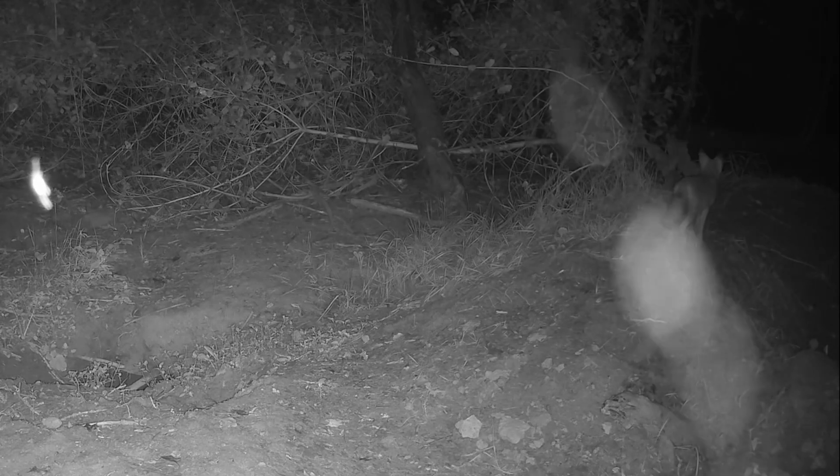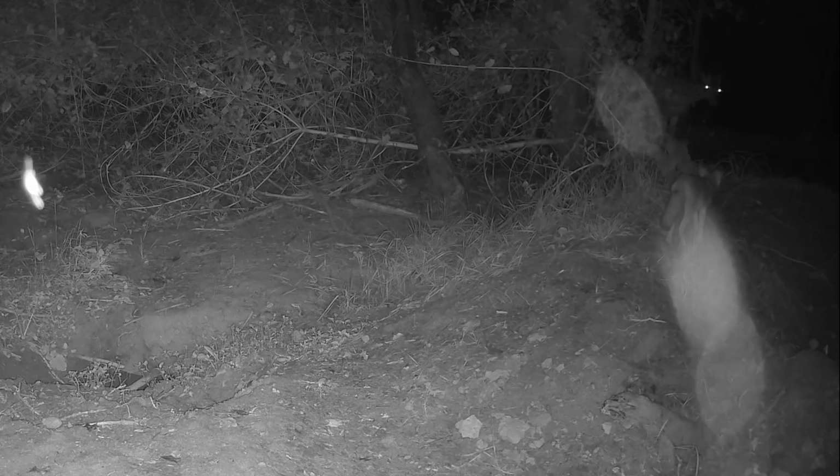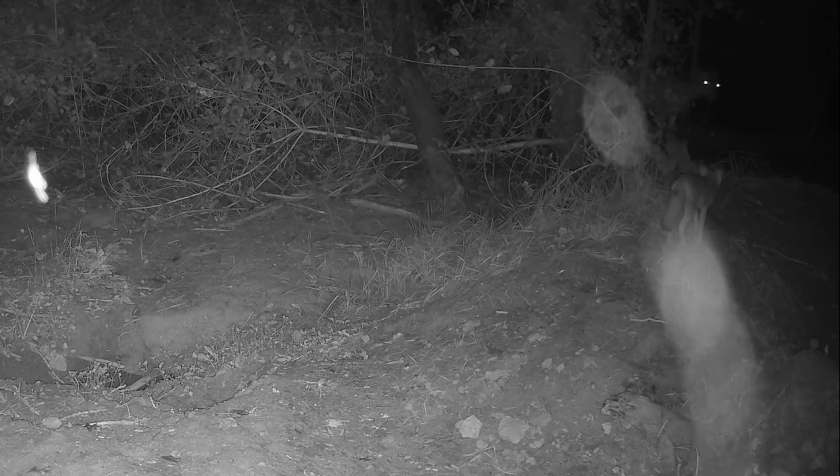But from this camera angle I found it really interesting. You could just see the reflection of the trail cam light in the eyes of this deer. And I'm uncertain who's more frightened of whom.